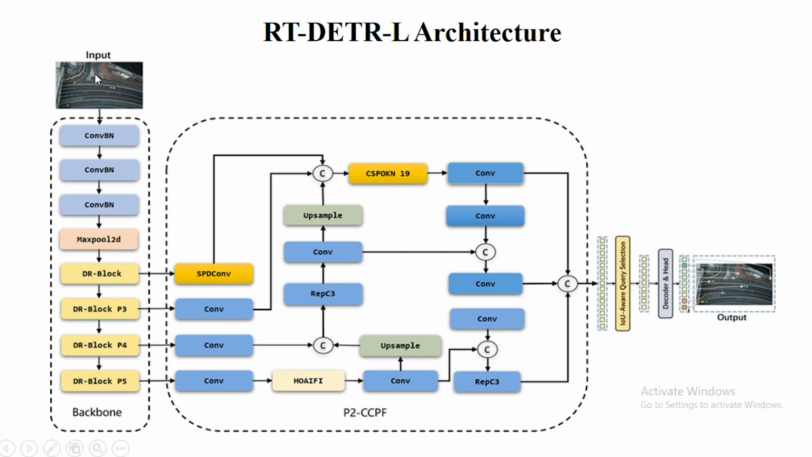And for the RT-DETR L, where L is the large version of the architecture, the input flows into the backbone layer that has the convolutional layers that extract the features, and the max pooling layer that downsamples the features, that is, it reduces the size and dimensionality of the features. Then these features go into the P2CCPF layer that works as the feature blender, which merges all the features together.